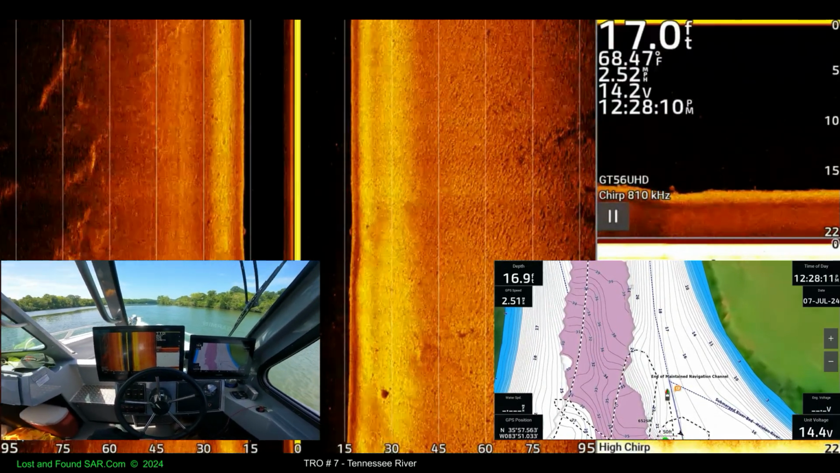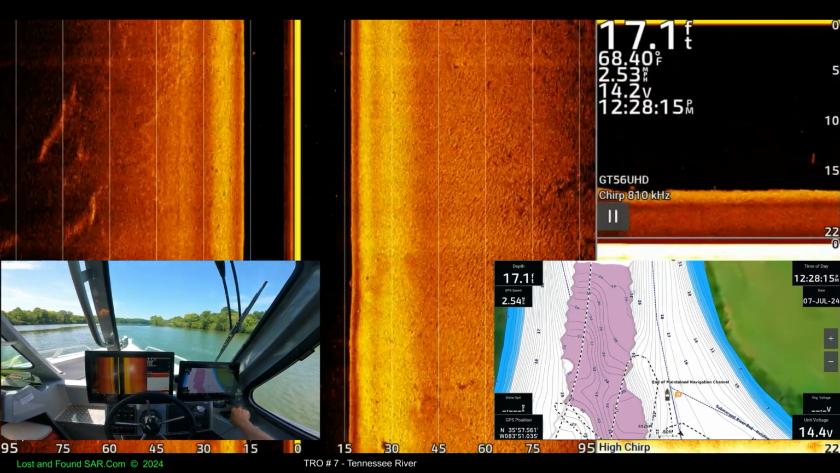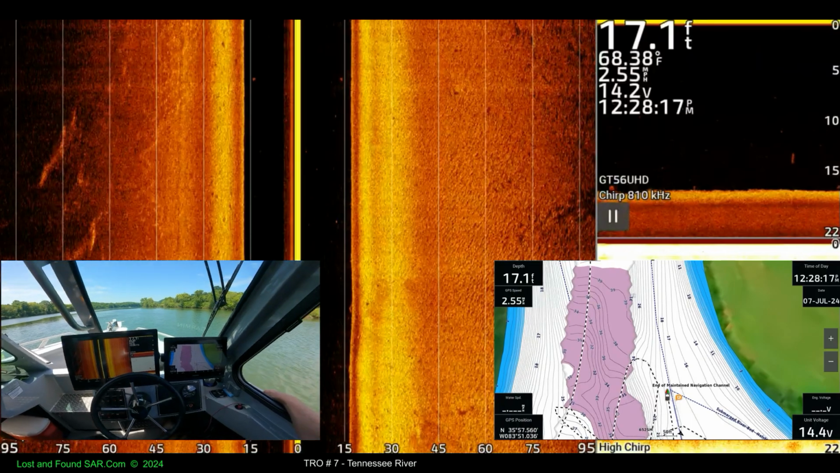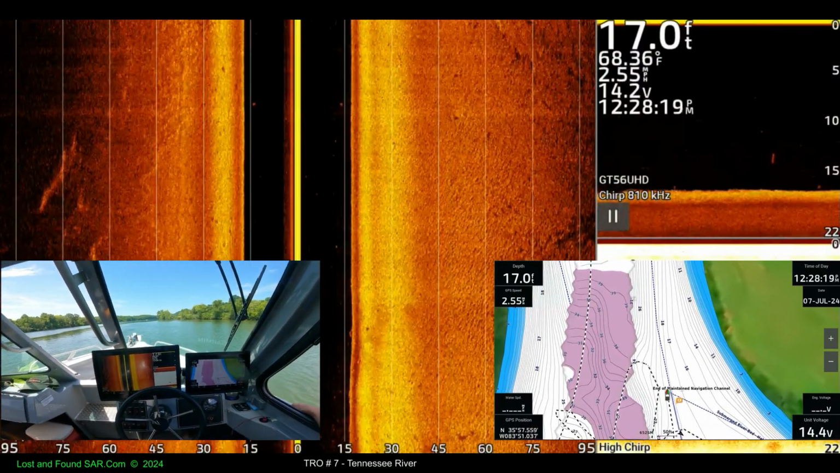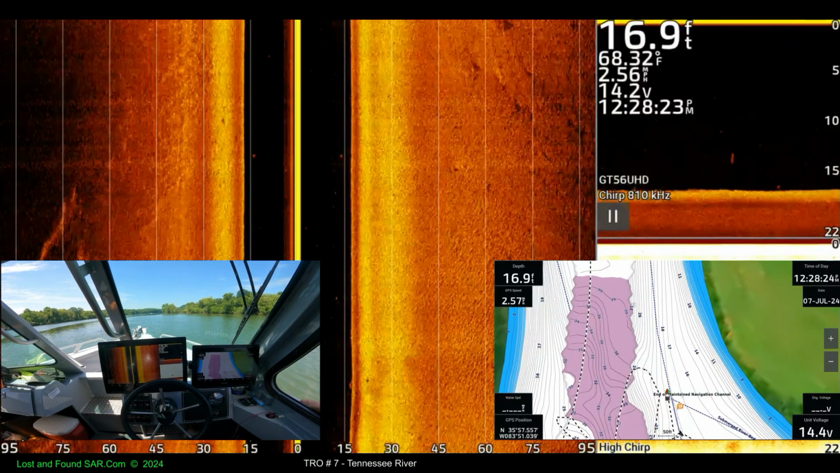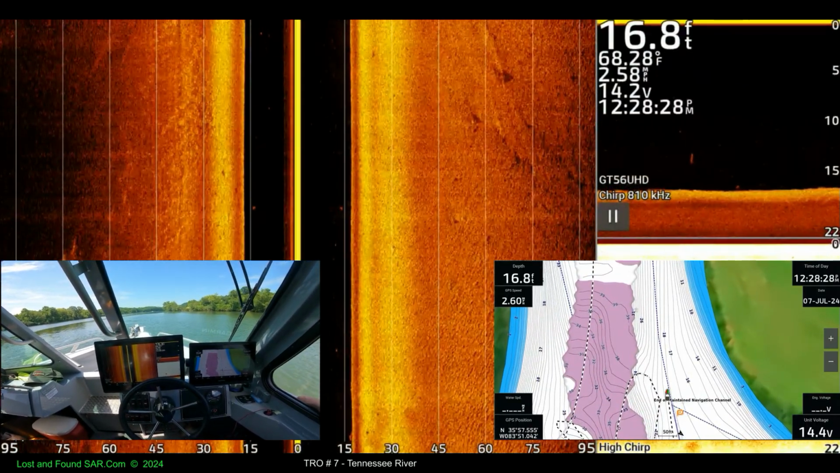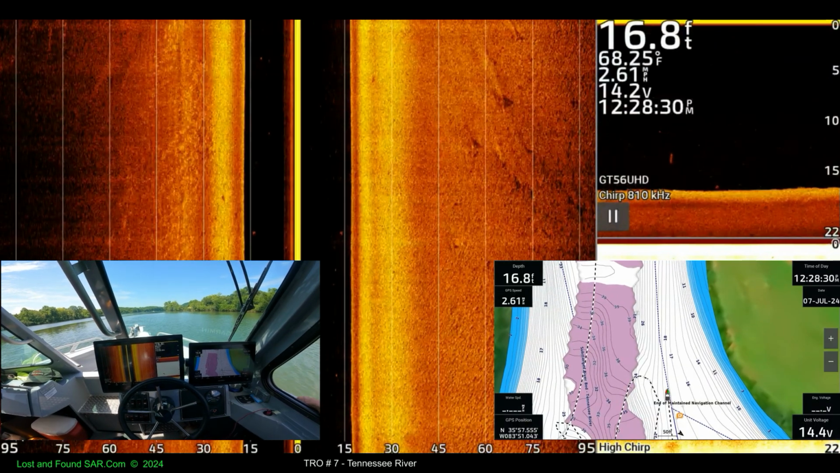This is an awful lot to take in, all these things. Live scan is going to be our next big venture. Yeah, we don't have to have a trolling motor to do live scan, but it would be awfully nice, I think.